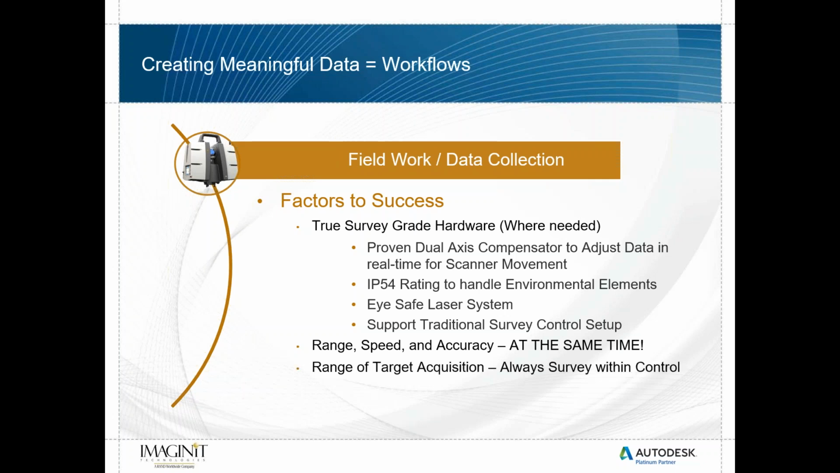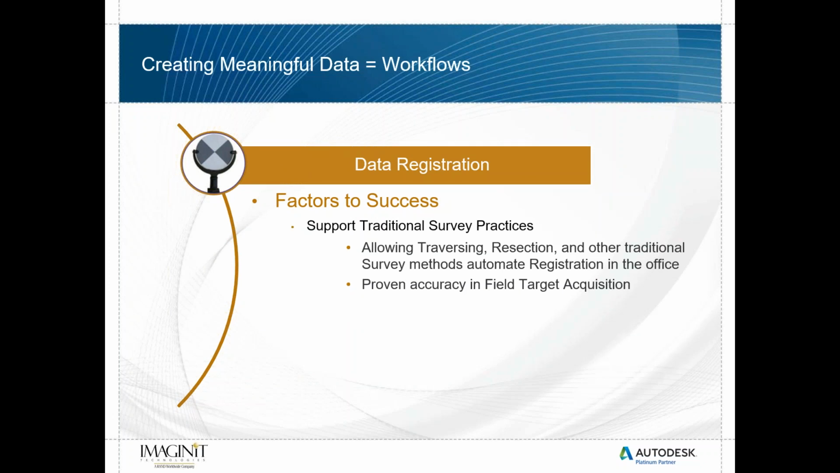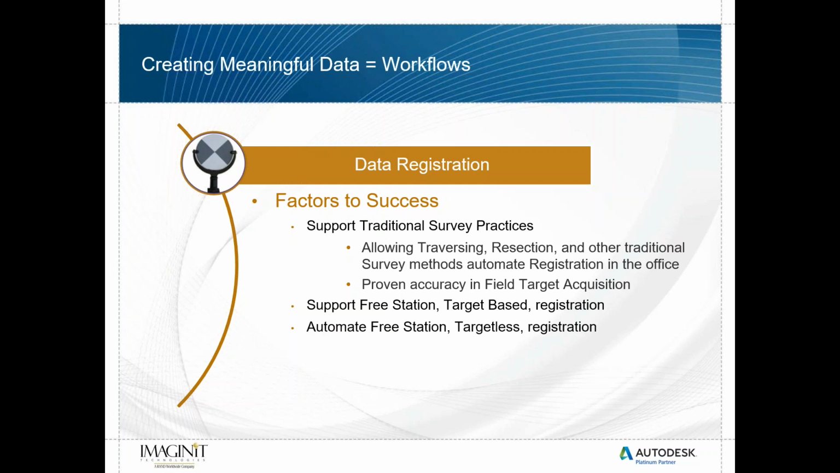Our range of target acquisition, we want it within survey control, again, where needed. Our data registration, we want to support traditional survey practices, allowing traversing, resection, other survey methods to automate registration in the office. We have proven accuracy in field target acquisition. Now, here's where things get to be important. We have support for free station scanning, target-based scanning and registration. Or we can automate our free station with targetless registration.